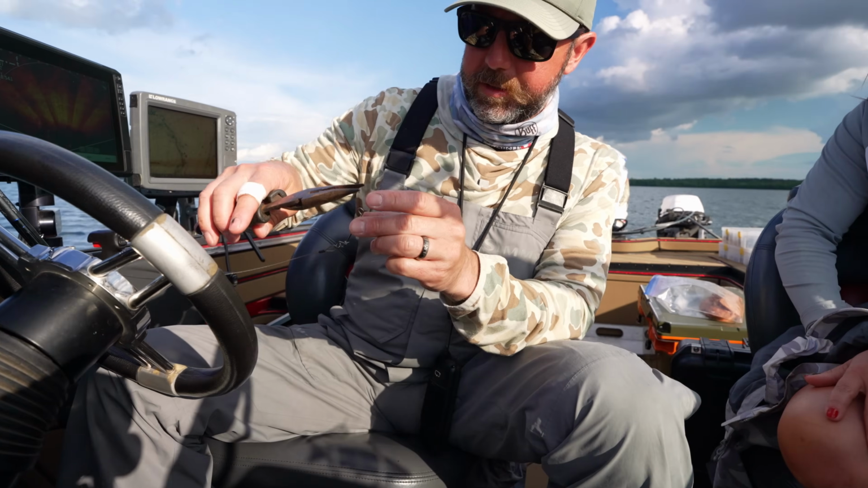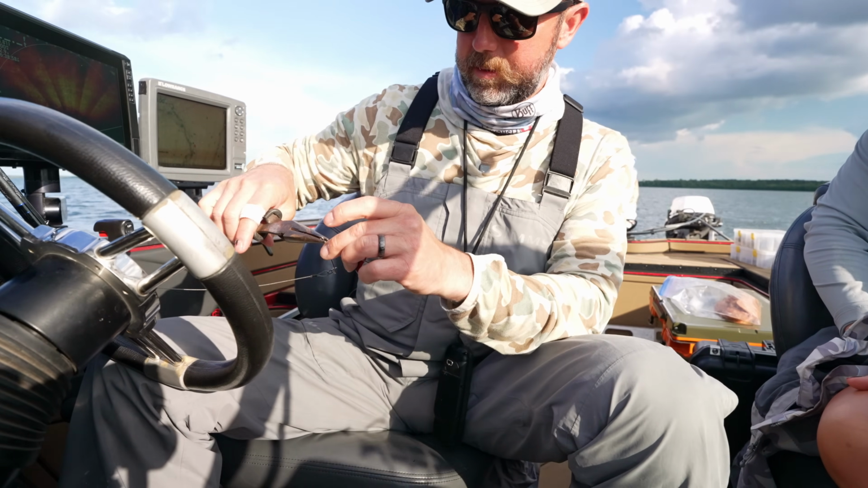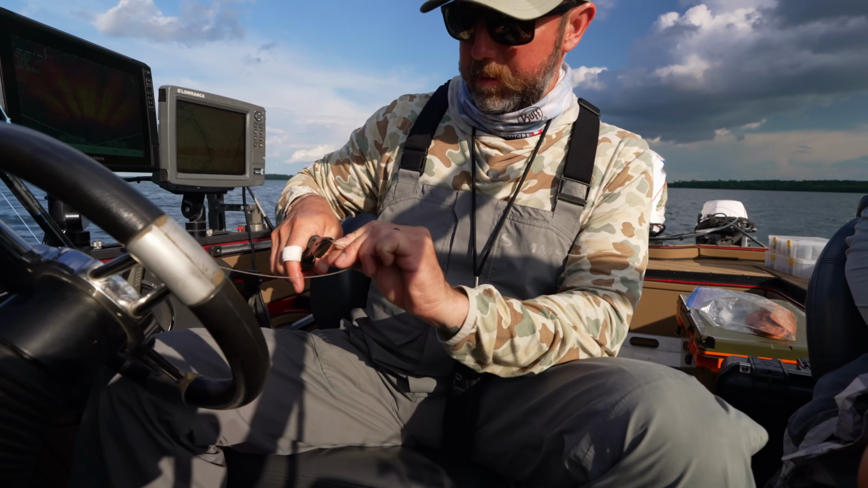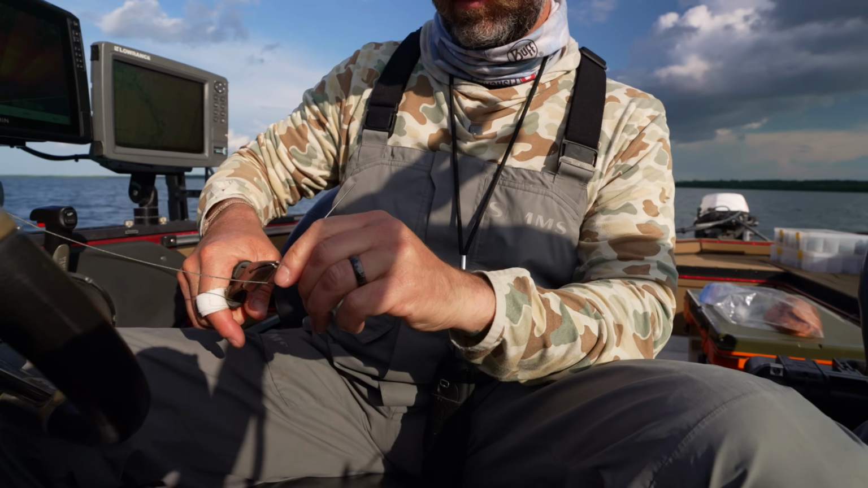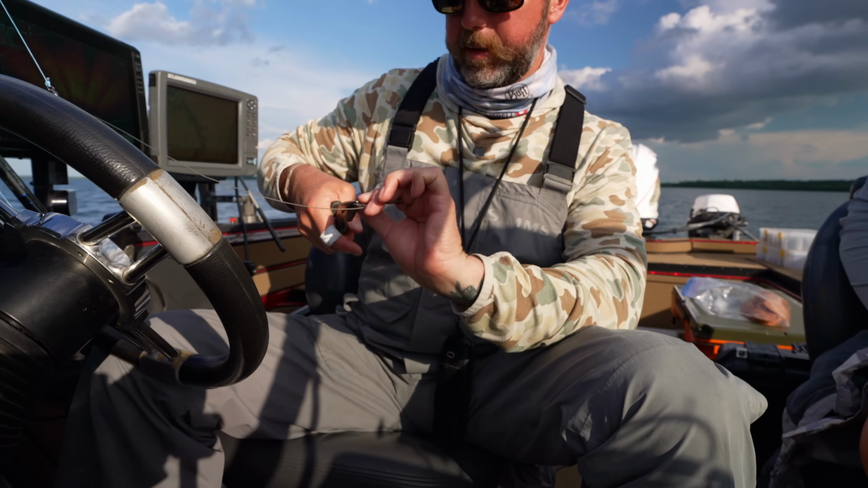And what I'll probably do is just do a looped end right here, and then attach a split ring to the Zilla. It can be versatile. You can cut the shrink tubing and then use a tube, or you could use another bait as well, instead of just marrying this to that Zilla.